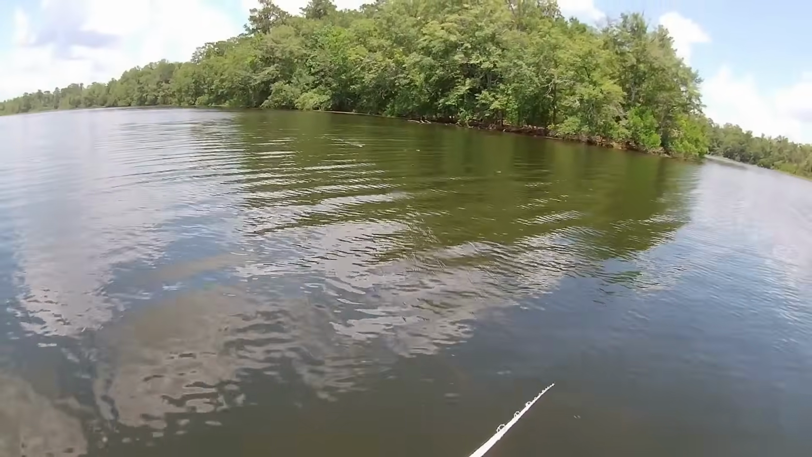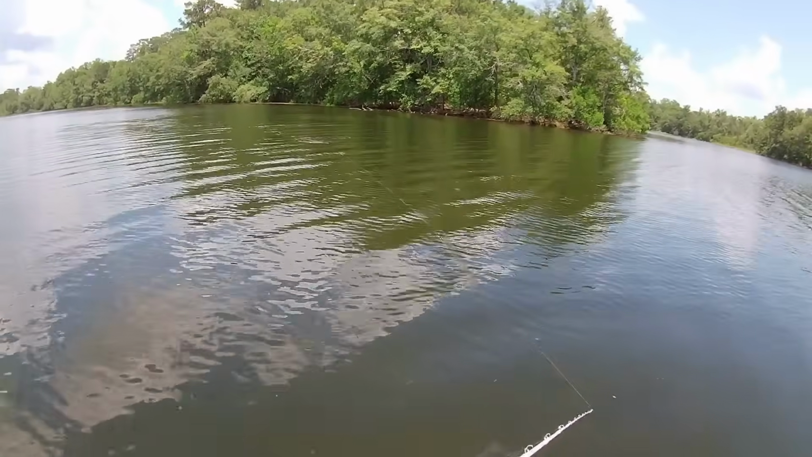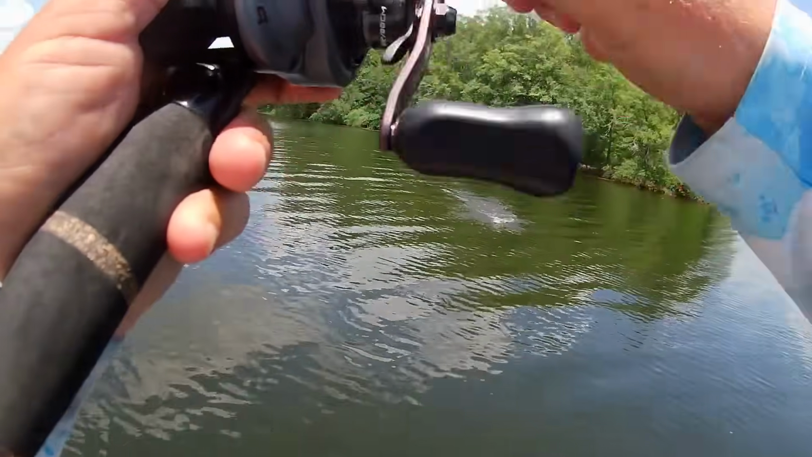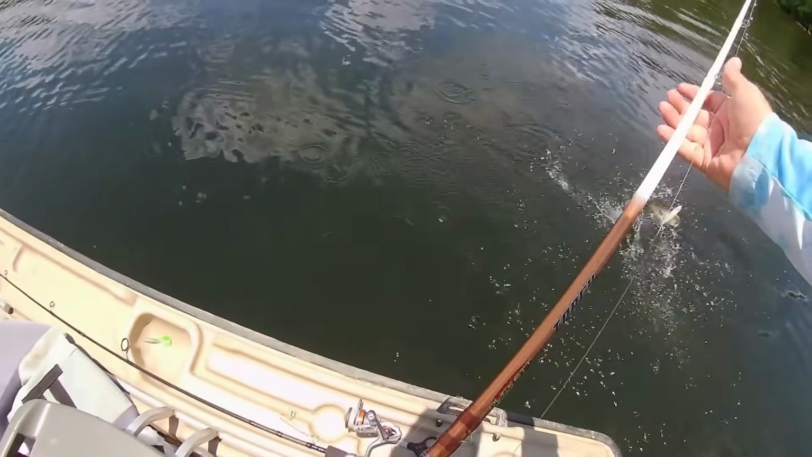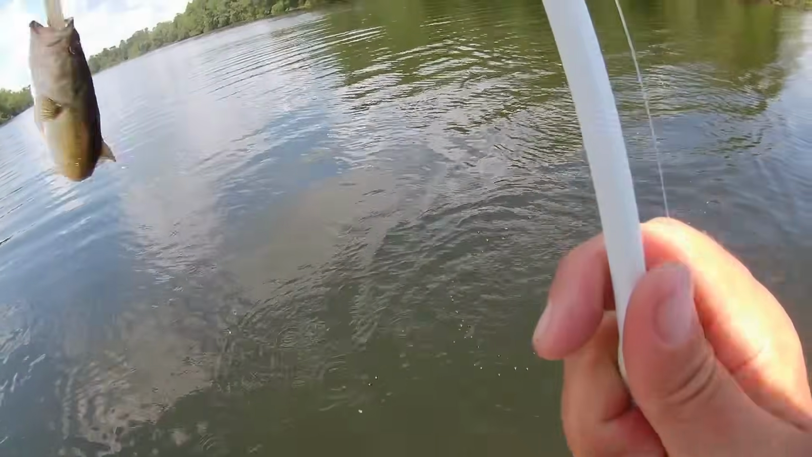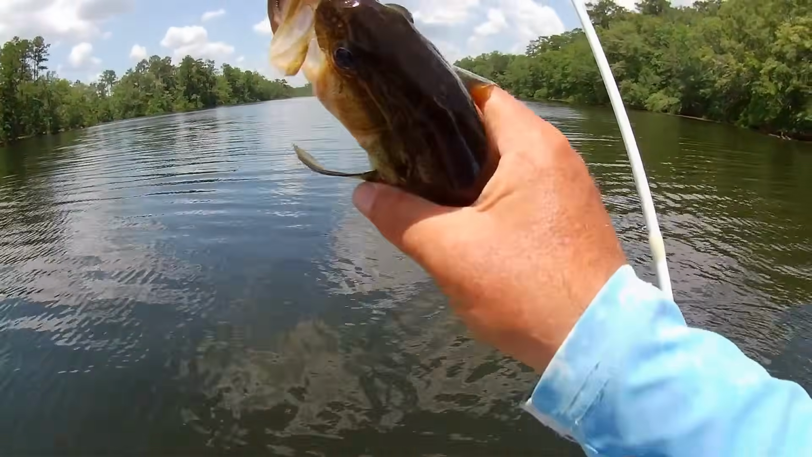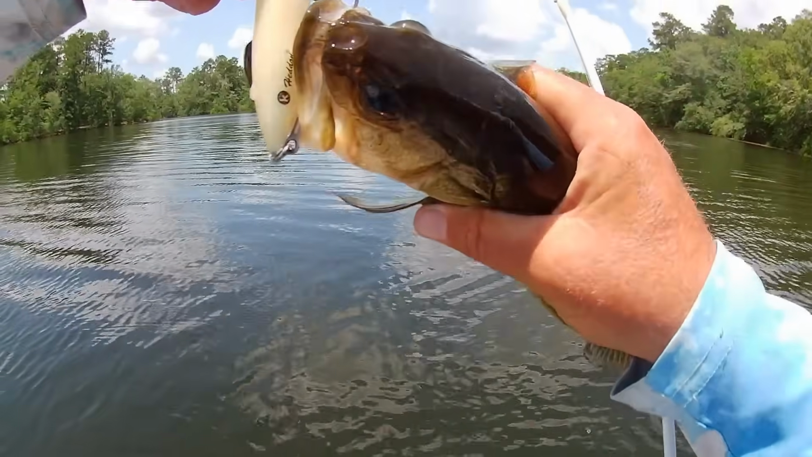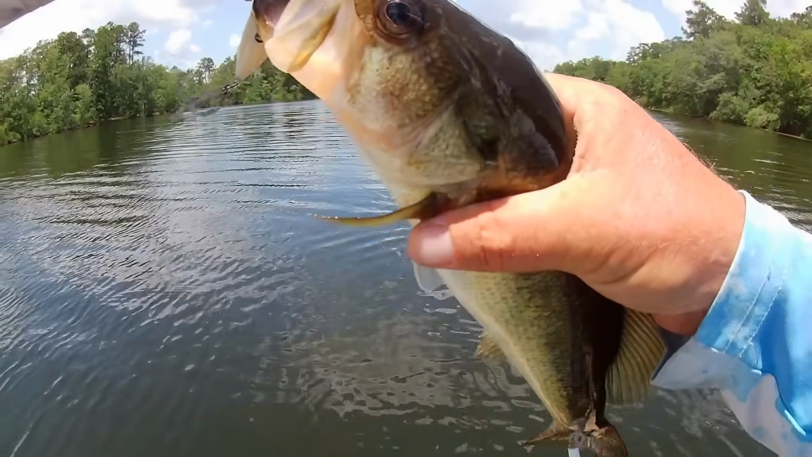Oh, that wind feels so good when it happens. Ooh, I just got popped. You see that? Got him! Oh yeah, there we go. Come on, buddy. Yeah, not bad, not bad at all. Not bad. Mama called it. She said the spook was going to catch fish. He T-boned it too.